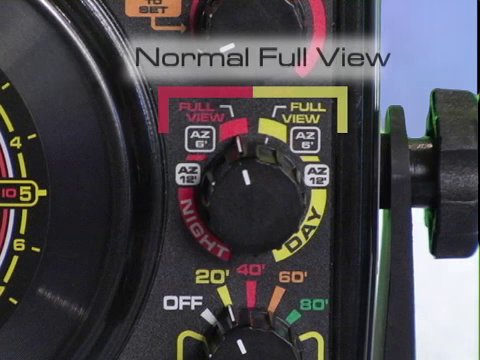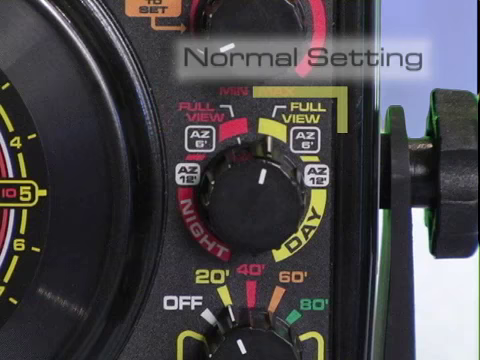For both day and night modes, the first selection is the full view setting. This is the normal viewing mode that shows the entire water column using the full circular display. The full view on the yellow side will be where you will normally operate the unit. Switch to the other mode settings only when desired.